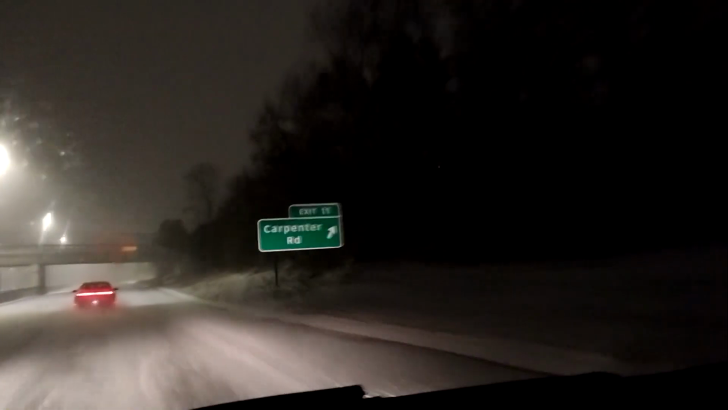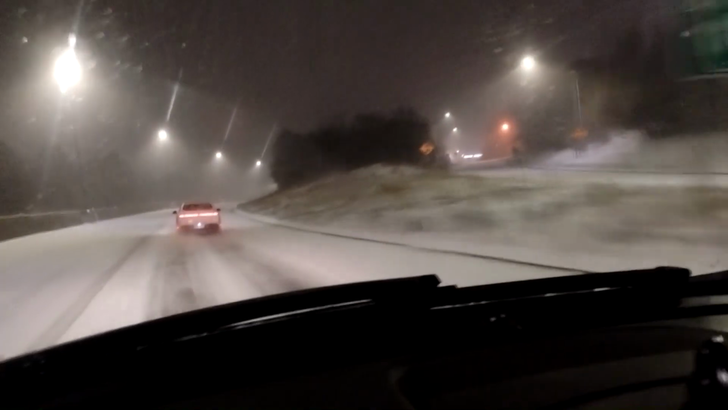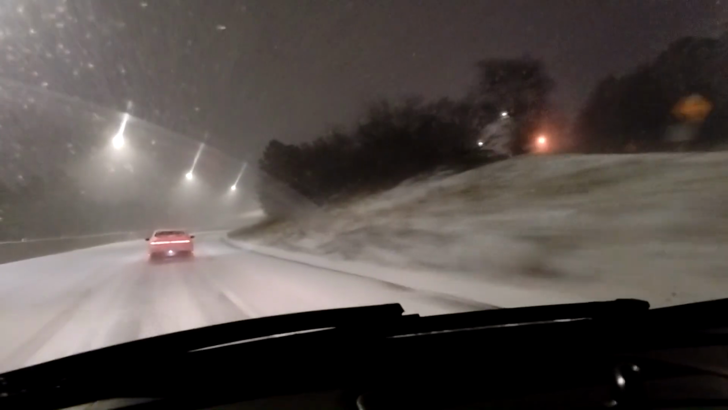Ooh, I just shifted. My car just about literally. Yeah, I don't want to be telling this person too much. It's a nice car. I don't know what kind of car it is. Anyway, but yeah, I'm just gonna save up.